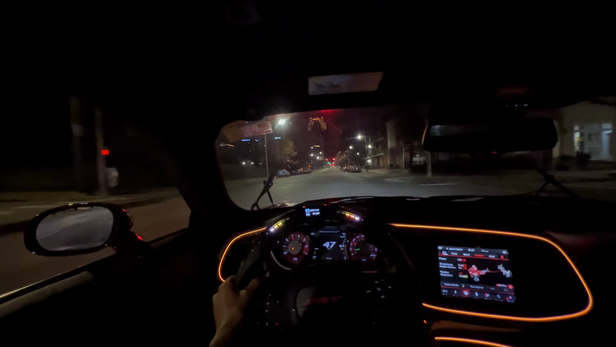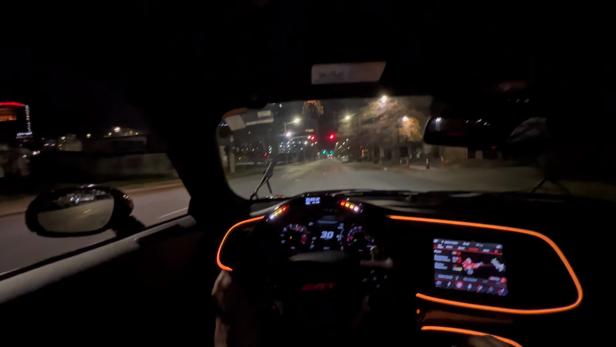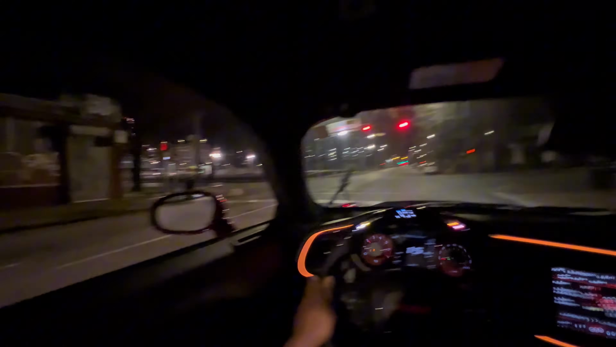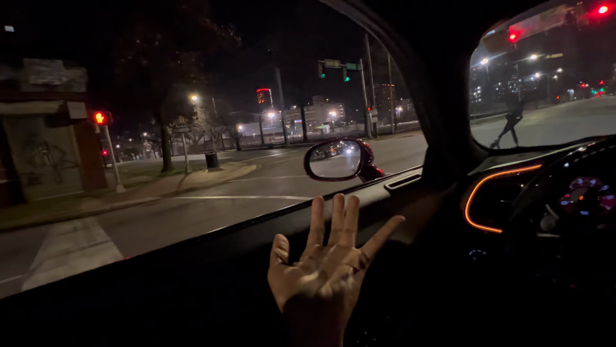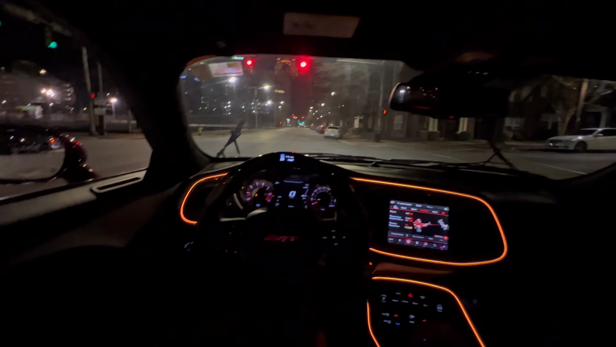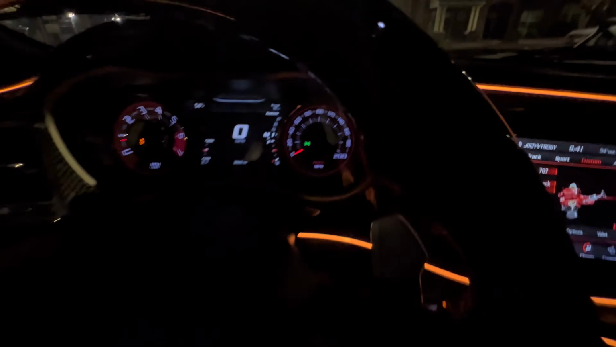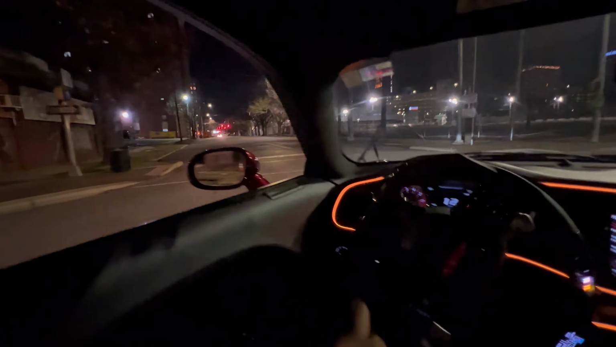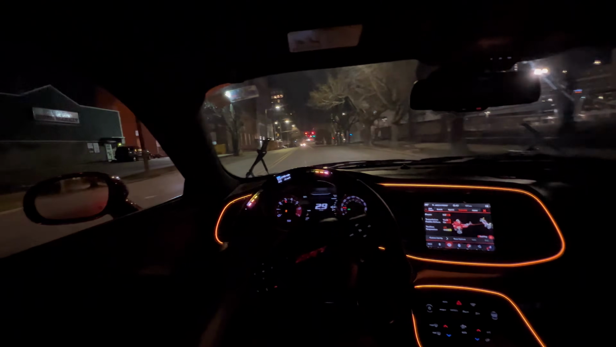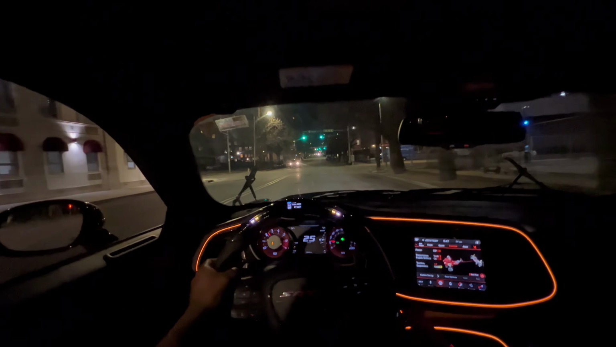We not stopping at this light. These downtown POVs should be getting some lighting and stuff, you know. I don't know my way downtown too much, but I'm making my way downtown. Going fast. And I got 200 on the dash. I don't know if y'all noticed, but I did change the colors. I feel like the white, the yellow, and the red is a good look.